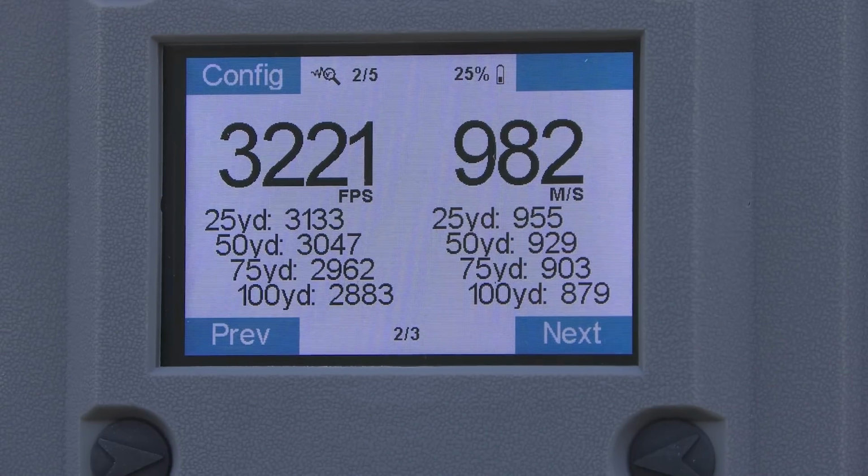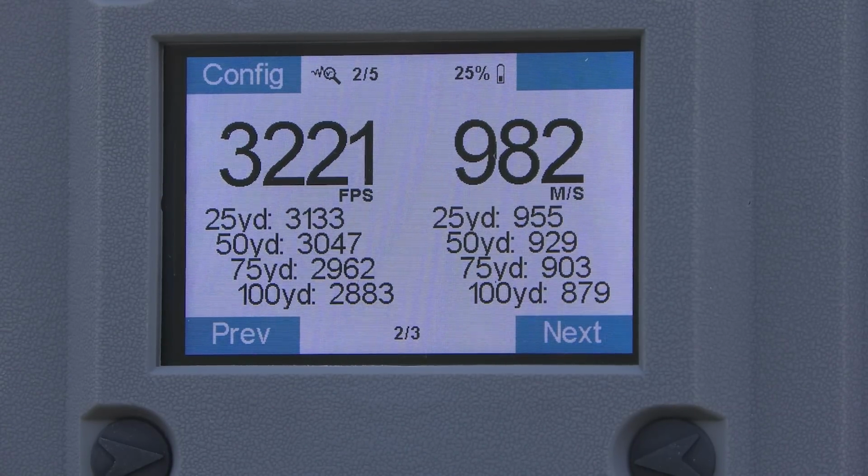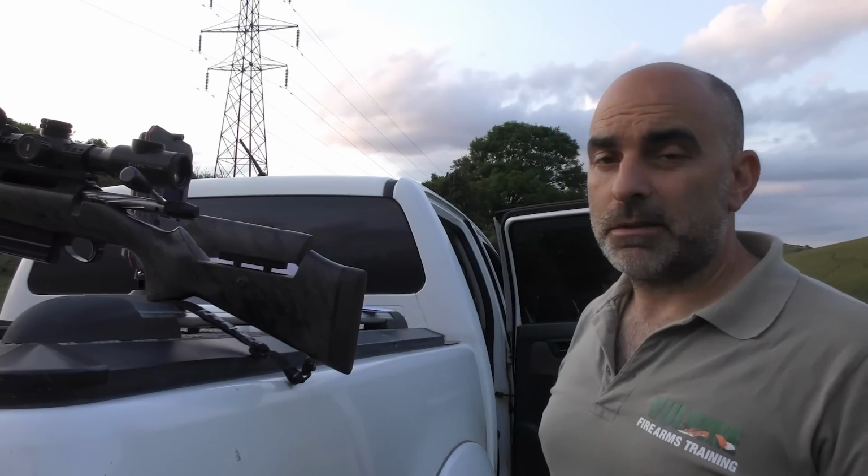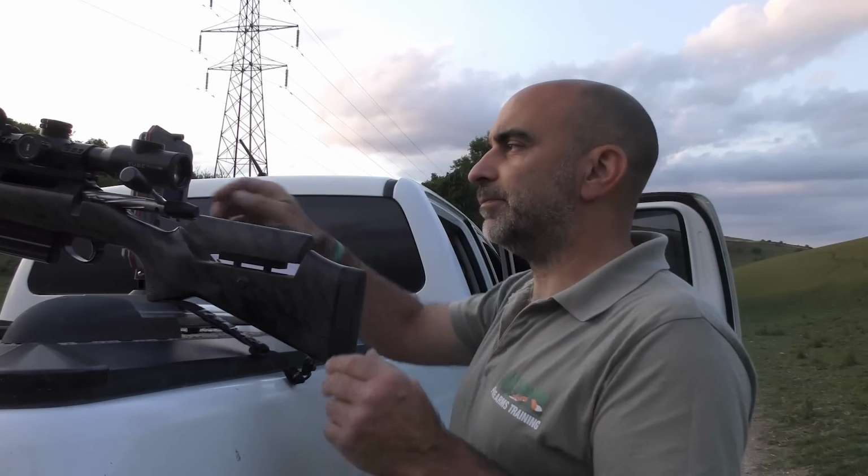So as you can see from that, the chronograph has picked up a reading of 3,221 feet per second. So we'll have a couple more shots, and then we'll use those figures as an average.